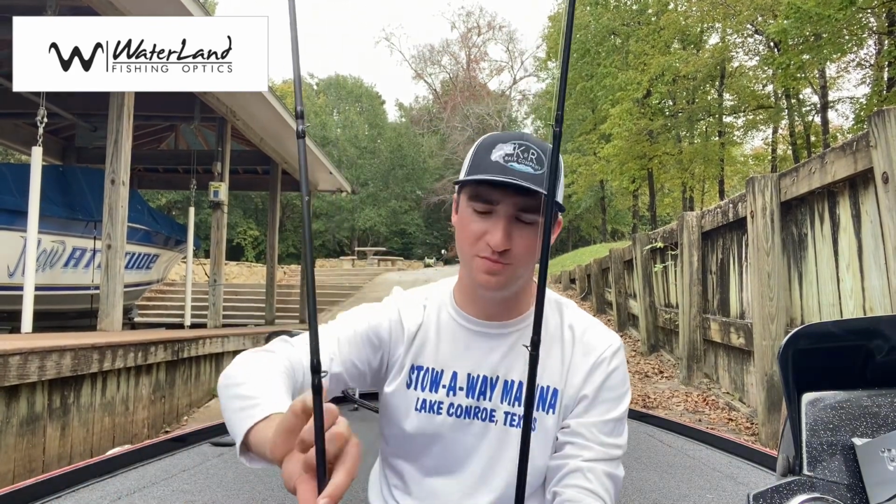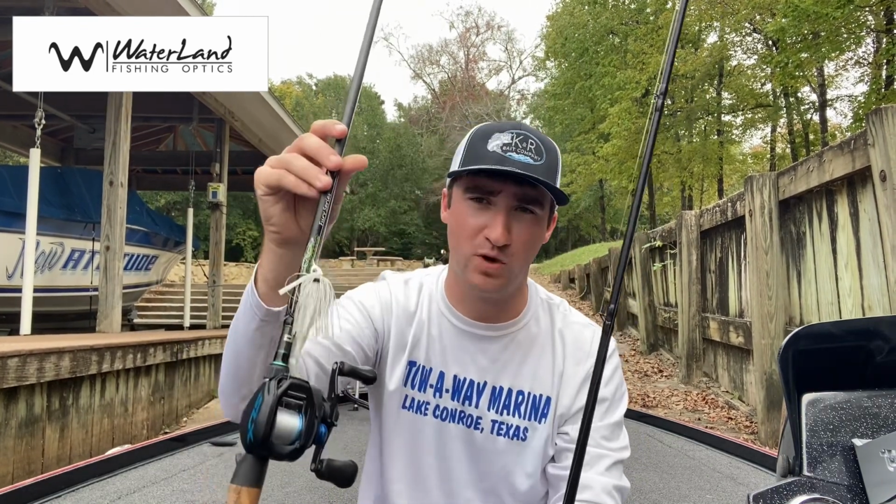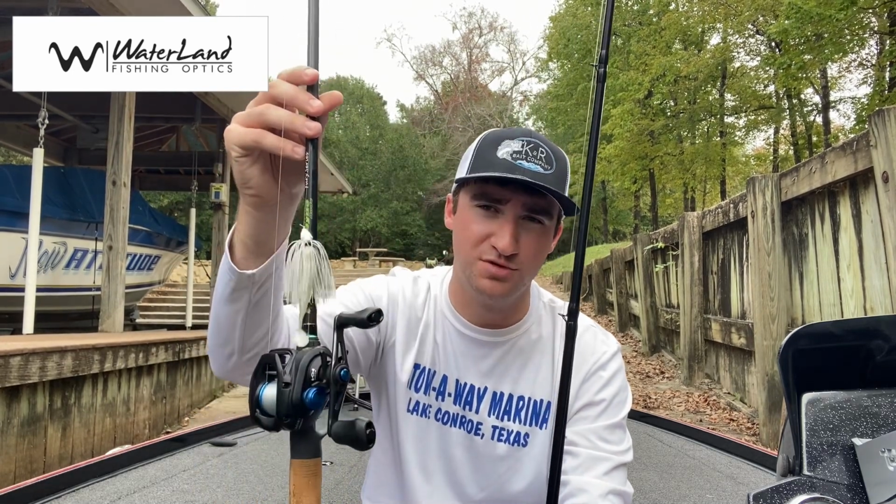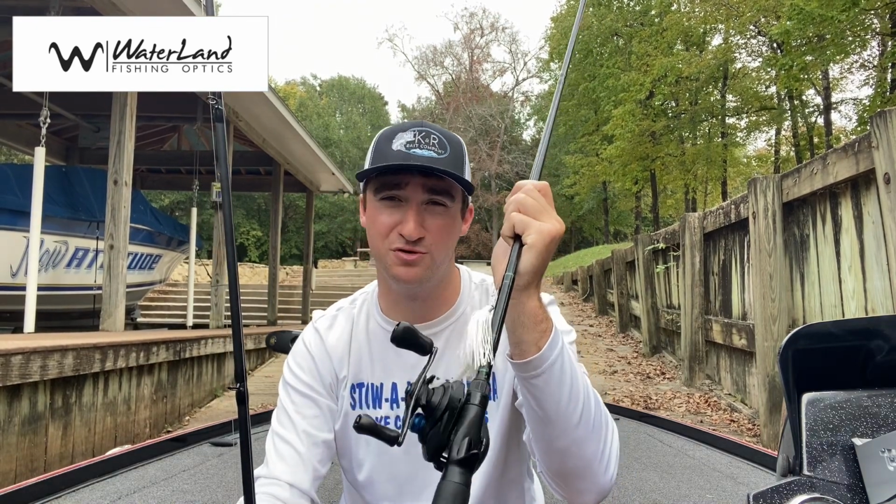All right, so these two baits here kind of go hand in hand for me. This is a chatterbait and this is a swim jig. I feel like some days if those fish just don't really like that hard vibration of the chatterbait, they'll eat the swim jig a little better. But a lot of times this bait here, you can rip it through the grass and produce a good reaction bite.